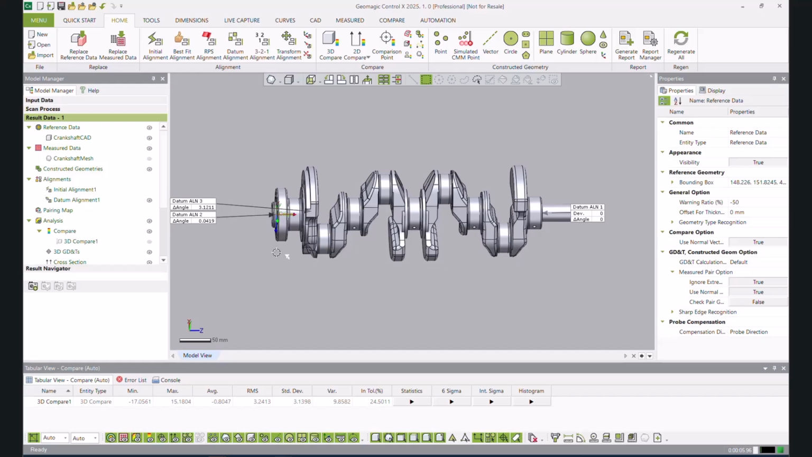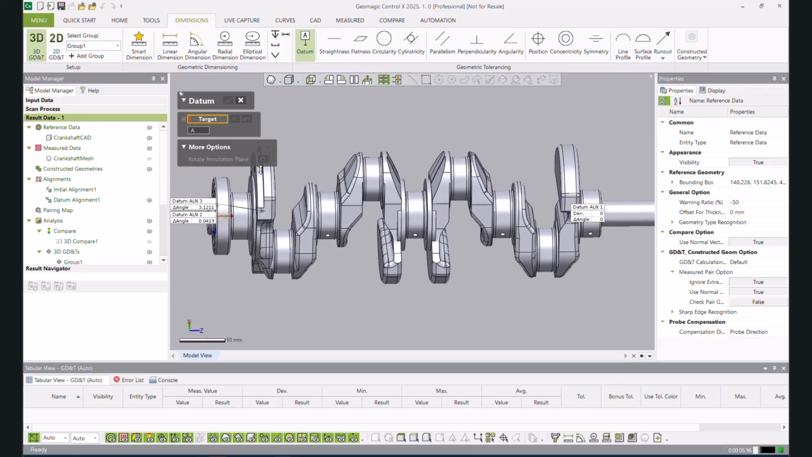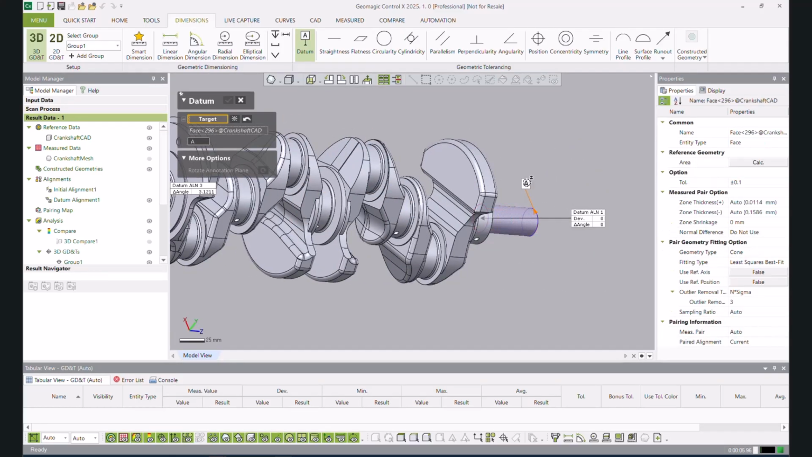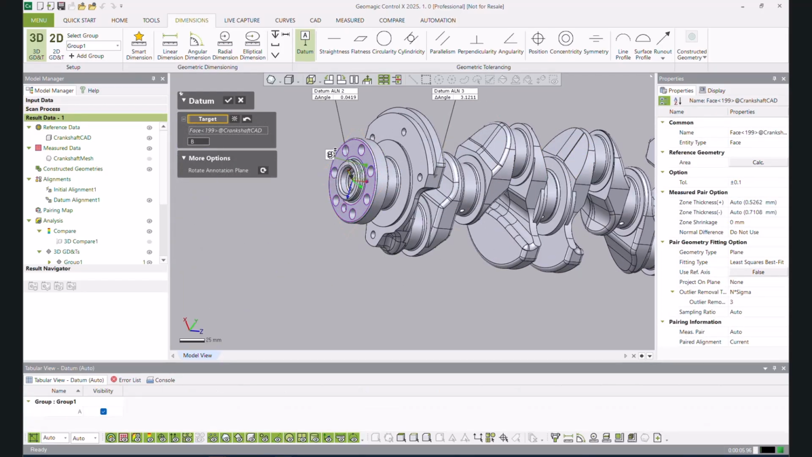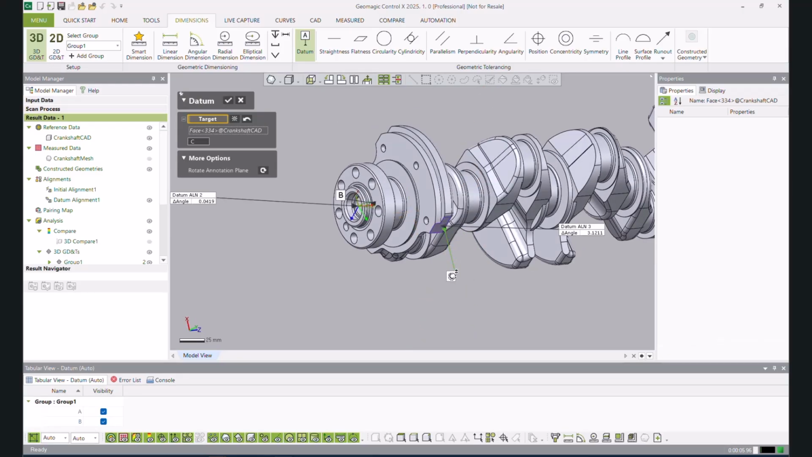Okay, so we have our part aligned. We can then start our actual inspection. So the first thing I'm going to do is come to my Dimension tab, and I'm going to create some datums that match the datums that I've already created. So I'll grab this one, I'll grab this one, and I'll grab this plane here. Just want to make sure it's nice and straight.